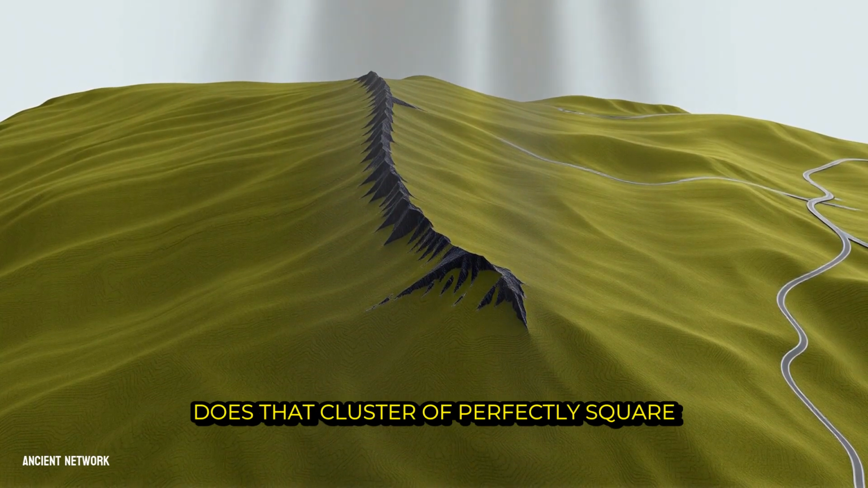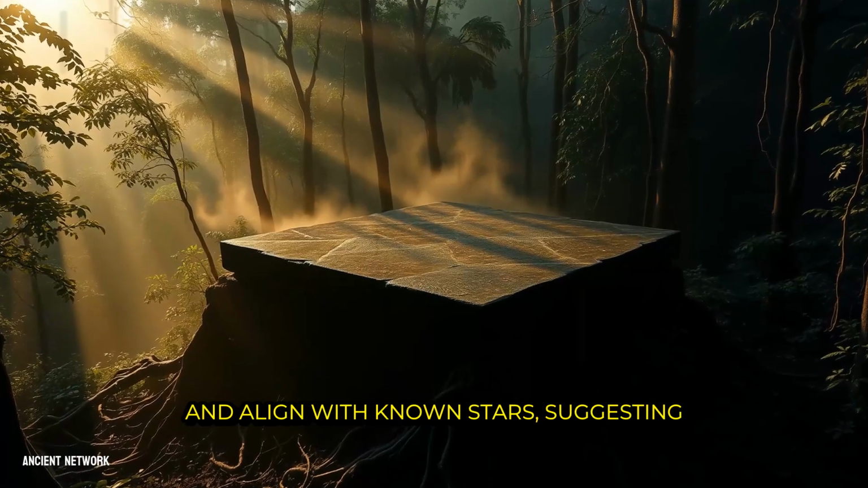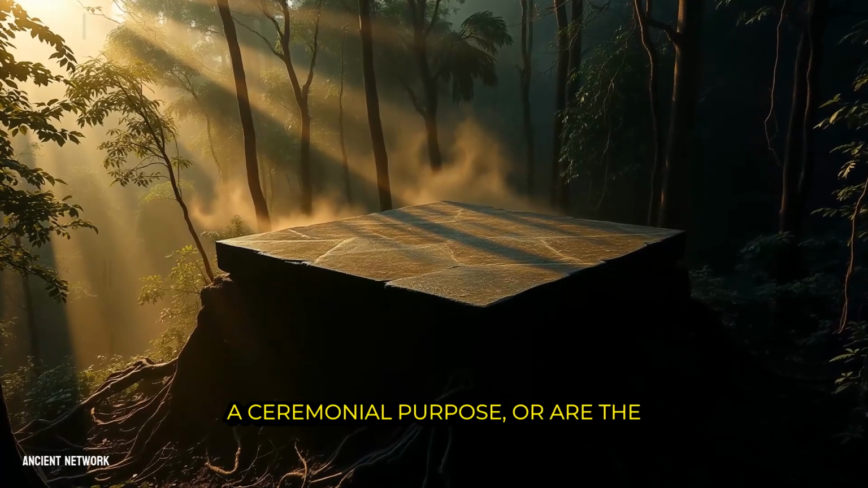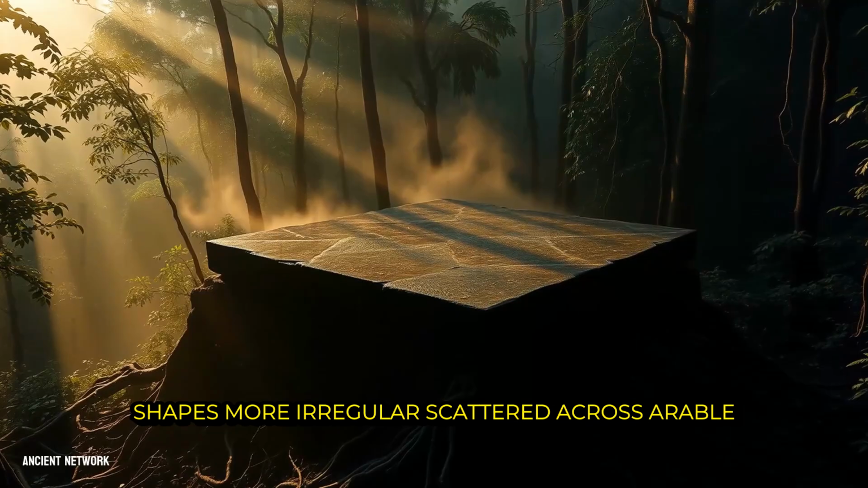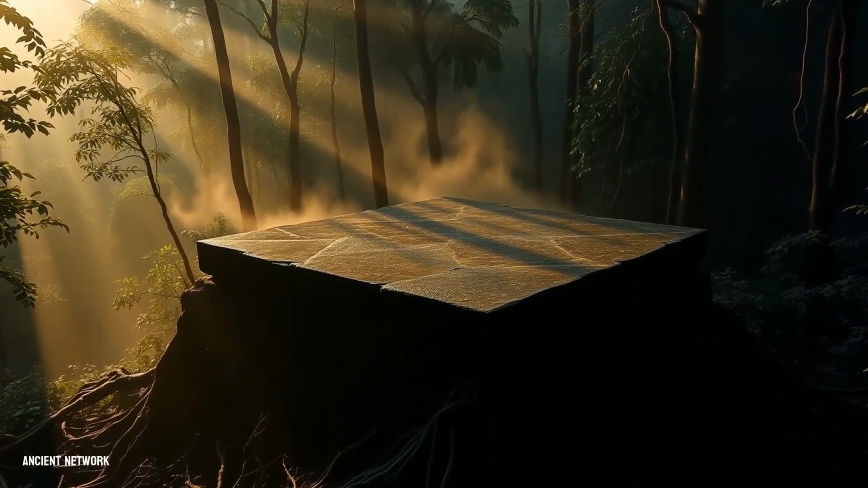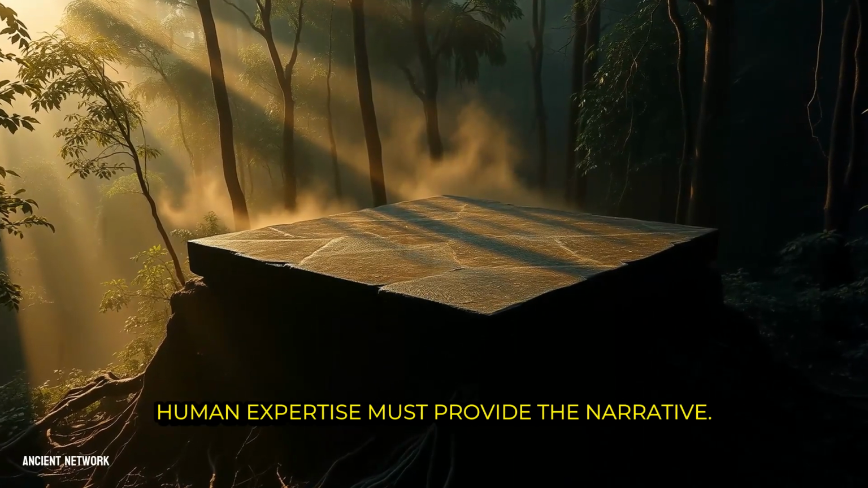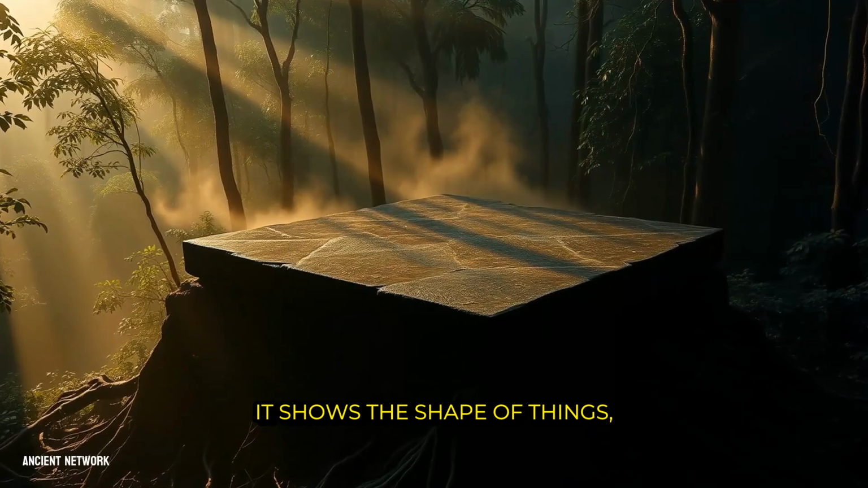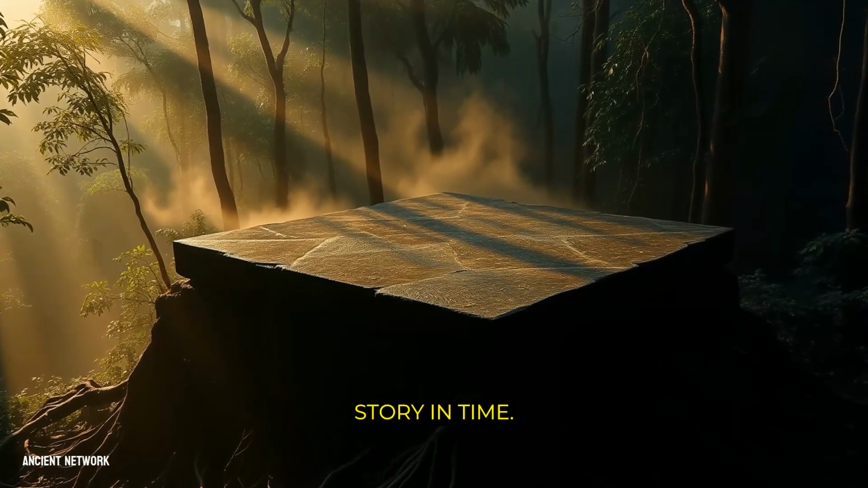Does that cluster of perfectly square platforms sit near a water source and align with known stars, suggesting a ceremonial purpose? Or are the shapes more irregular, scattered across arable land, hinting at the foundations of a farming village? The data provides the form, but human expertise must provide the narrative. It shows the shape of things, but not their substance or their story in time.